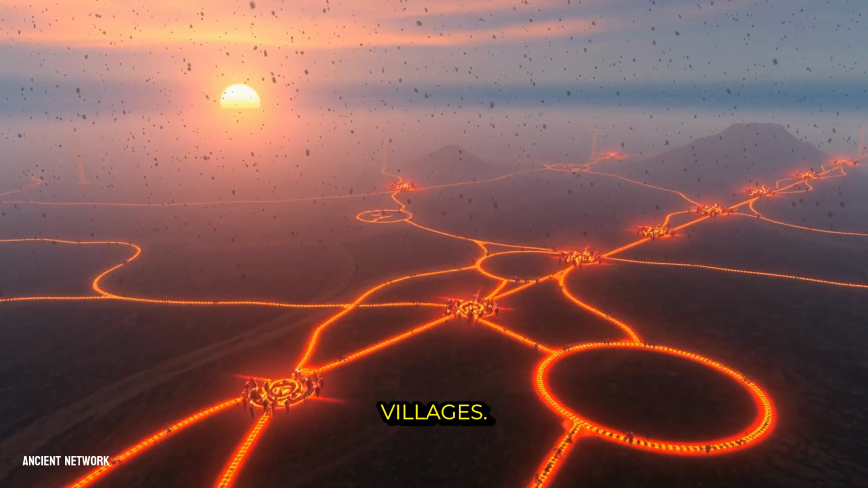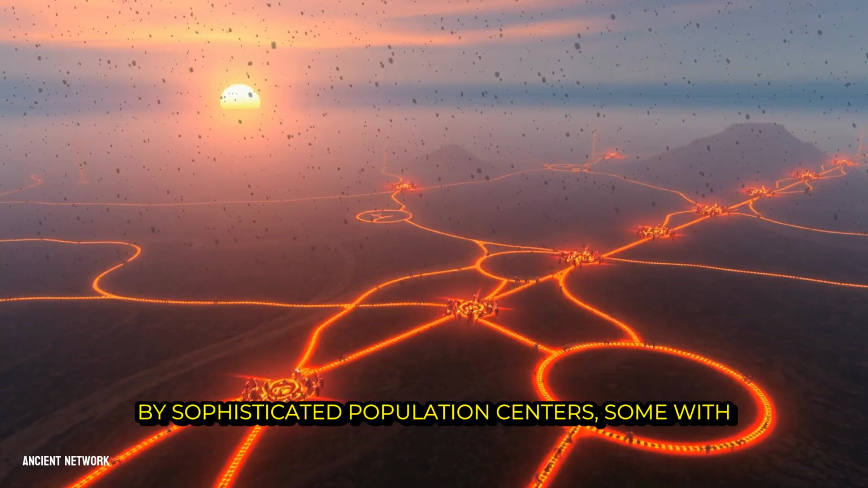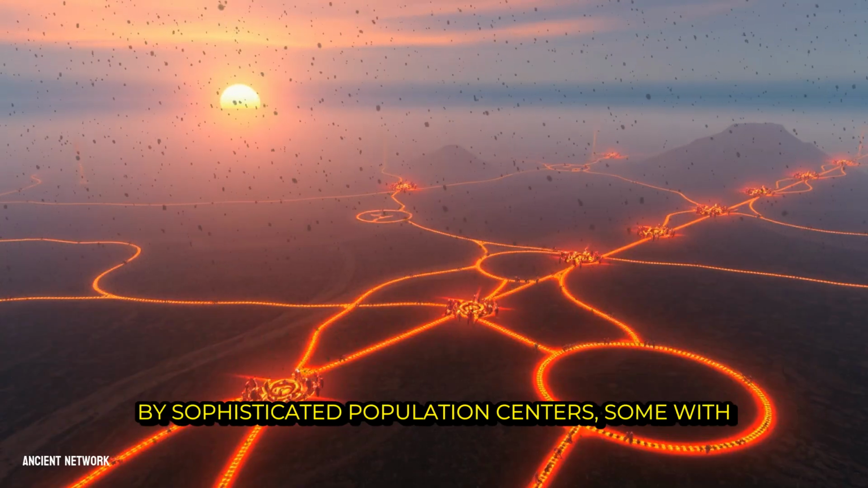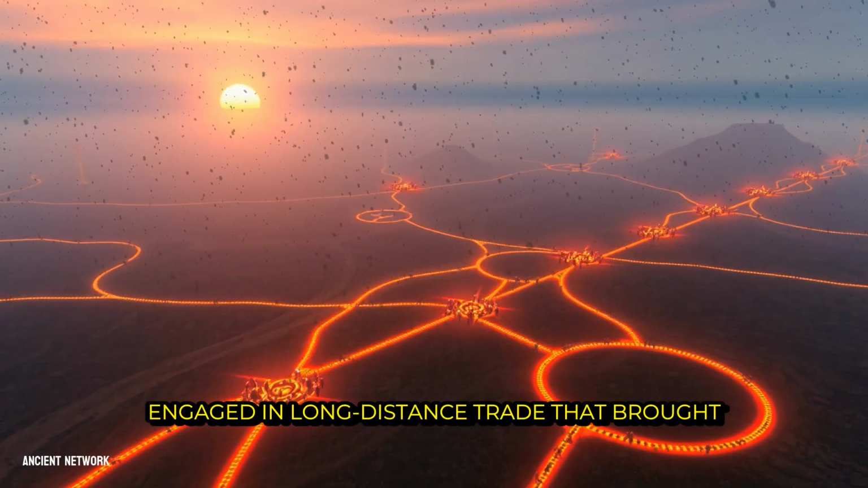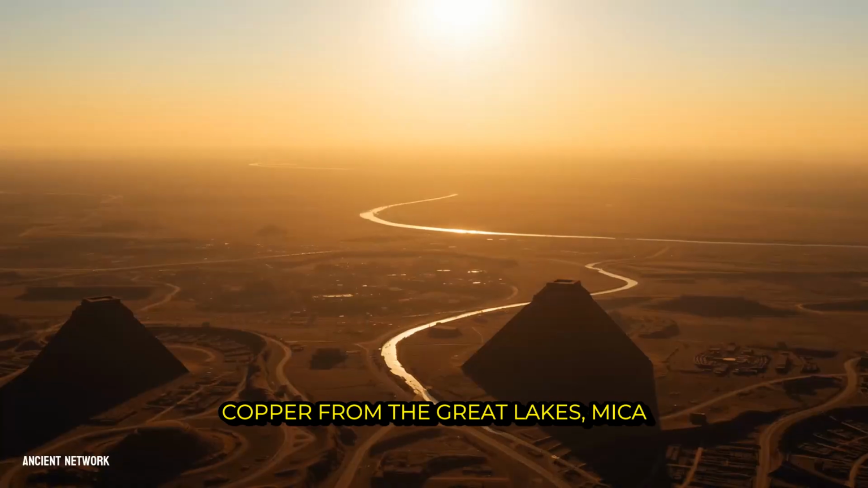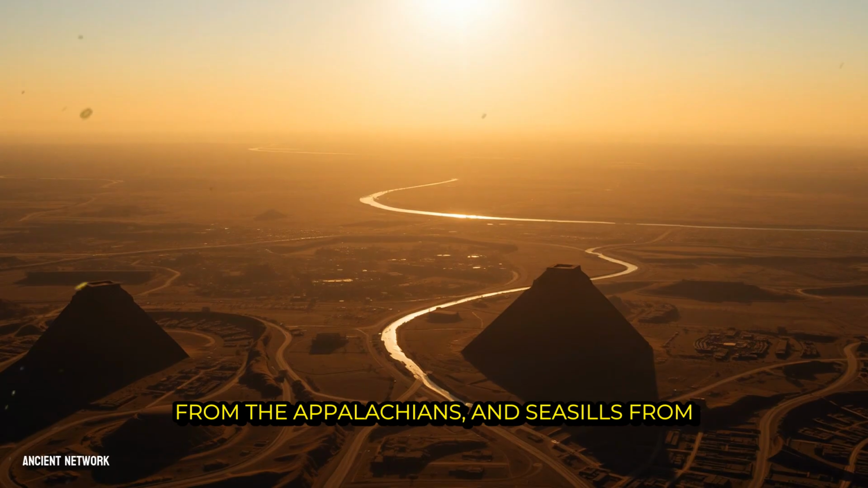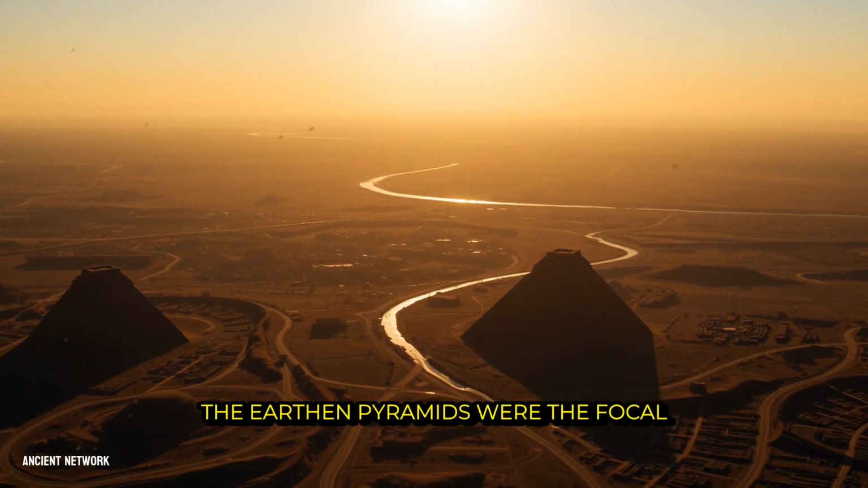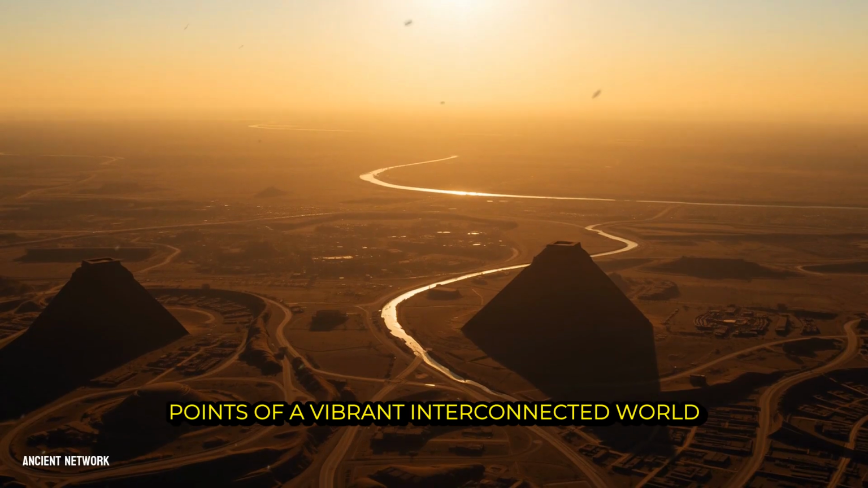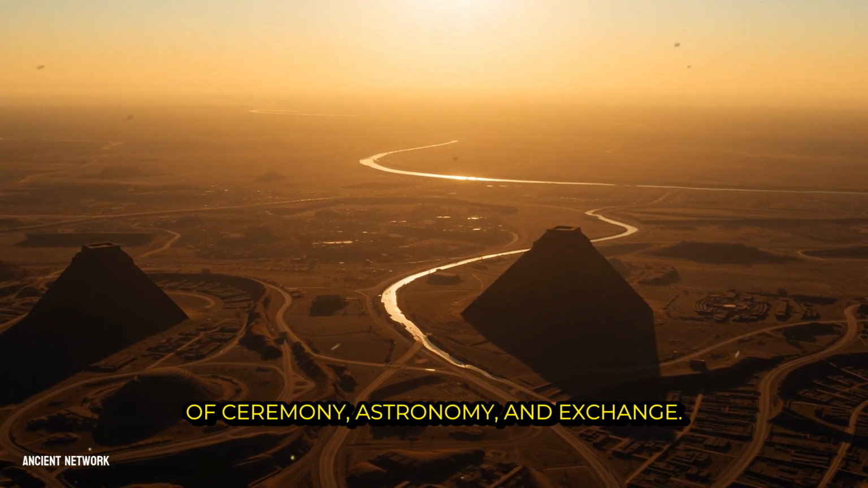with simple villages. Instead, we see a landscape punctuated by sophisticated population centers, some with populations in the tens of thousands, engaged in long-distance trade that brought copper from the Great Lakes, mica from the Appalachians, and seashells from the Gulf of Mexico to these inland capitals. The earthen pyramids were the focal points of a vibrant, interconnected world of ceremony, astronomy, and exchange.